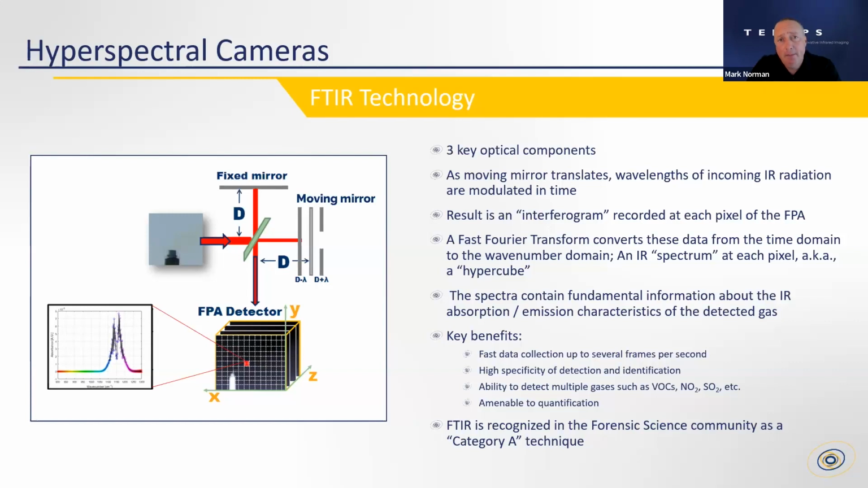So at every pixel, this interferogram is collected, and then this mathematical process called the fast Fourier transform is applied. That converts this time domain signal into what we call the frequency domain, or a term that I'm going to use throughout this presentation, the wave number domain. That is what creates the spectrum.